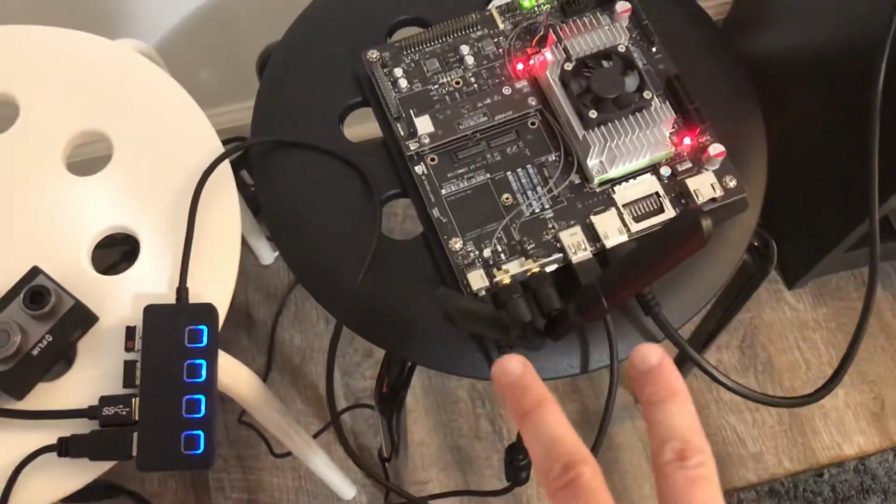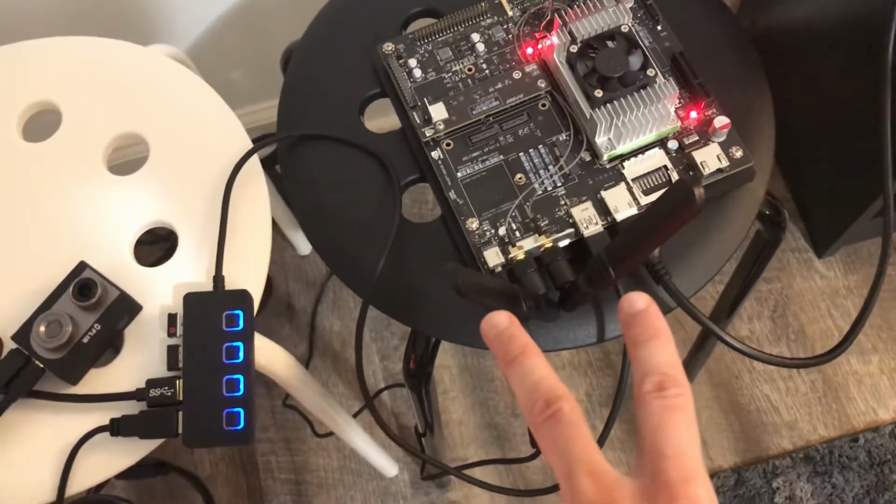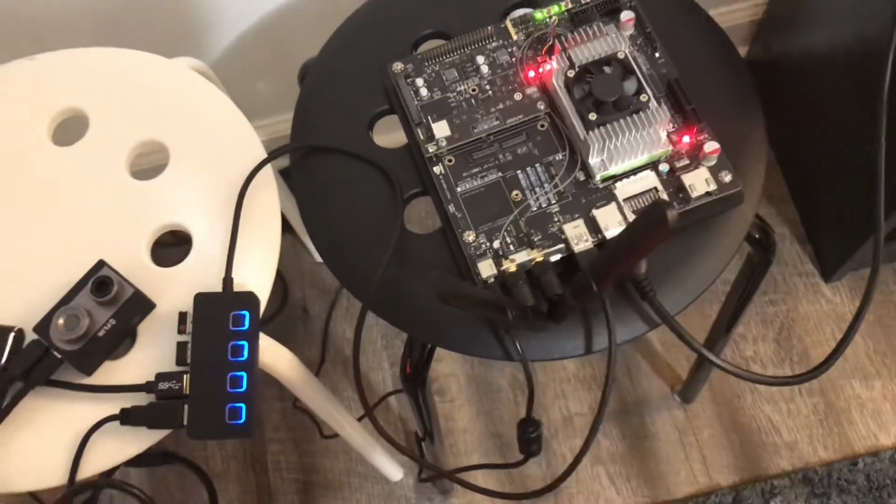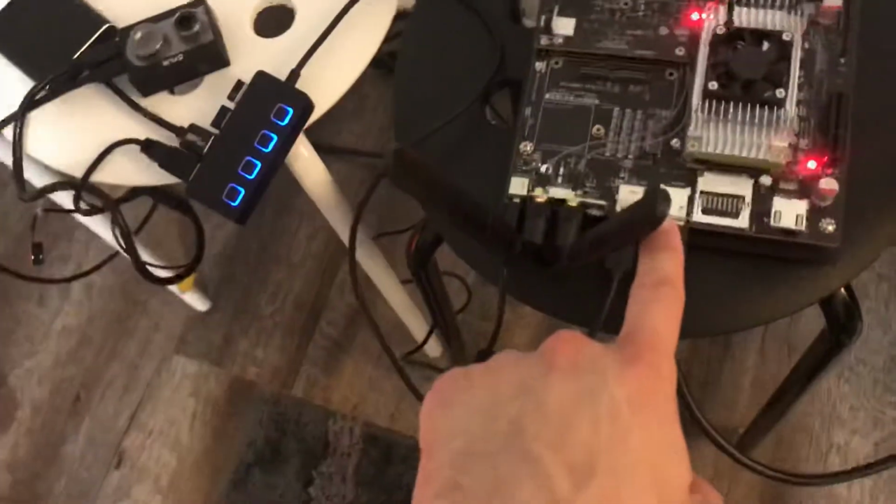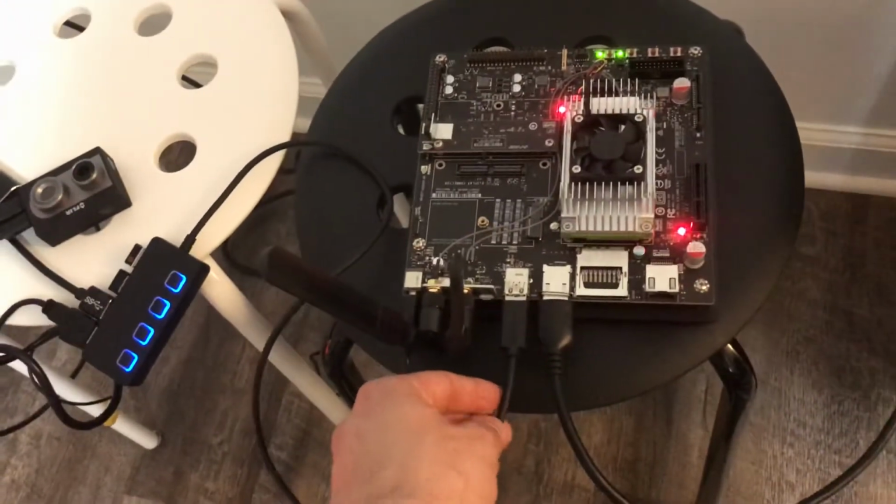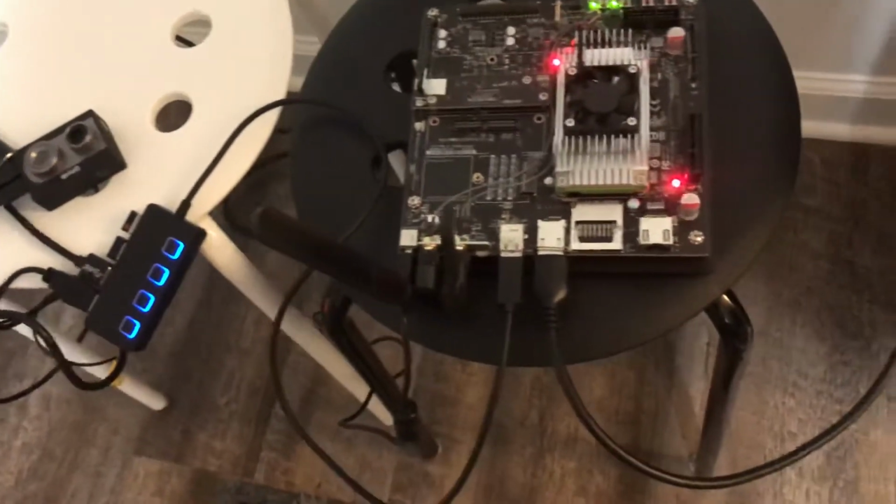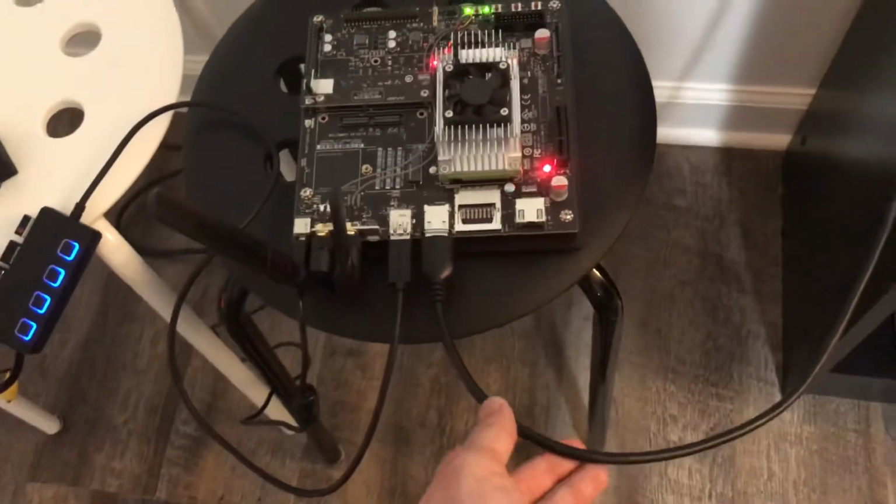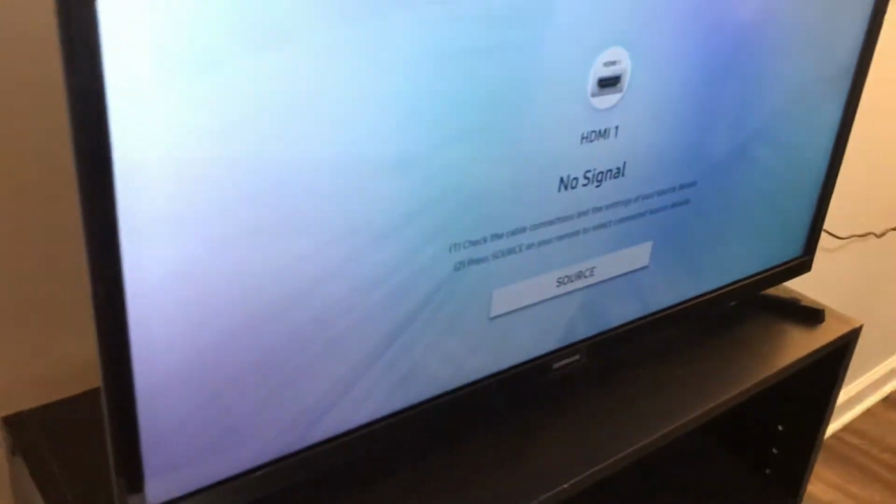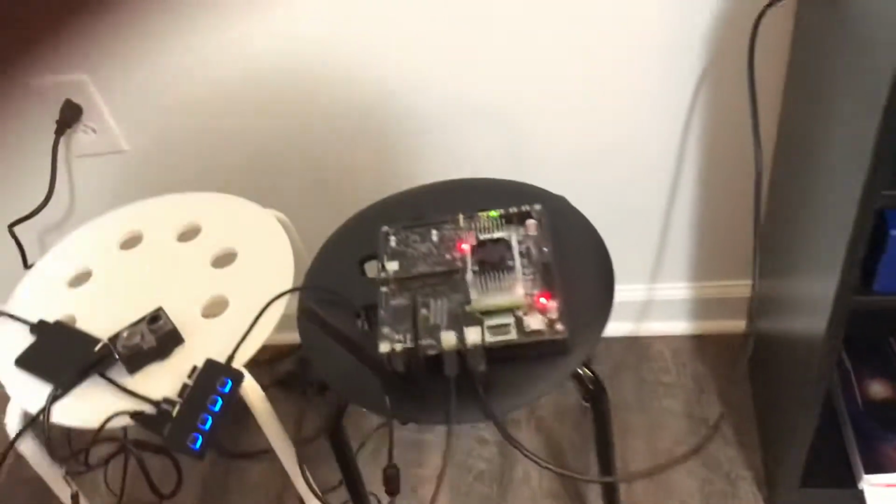We have two antennas which provide us with very good Wi-Fi, and then the USB port right here, which goes to a USB hub, and I will explain this in a little bit. And then finally there's an HDMI output which goes to the screen, which at this point went to sleep because I had it on for a while. I have to click the keyboard to wake it up.